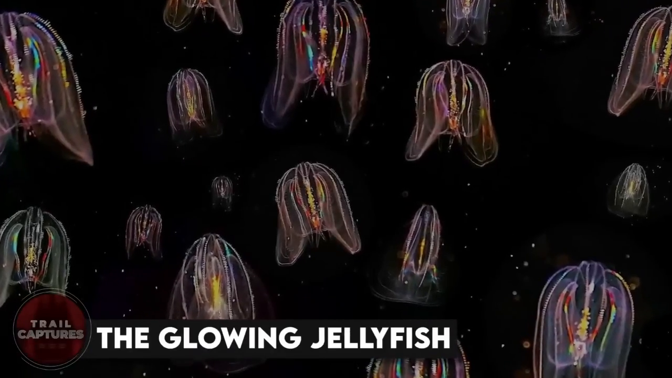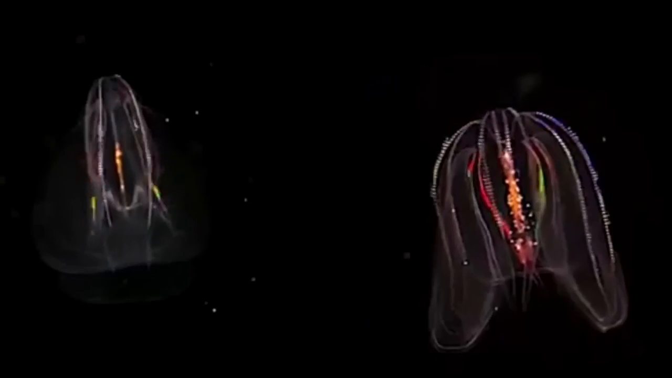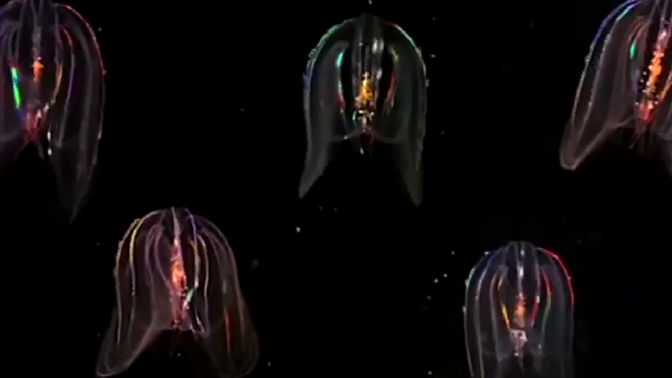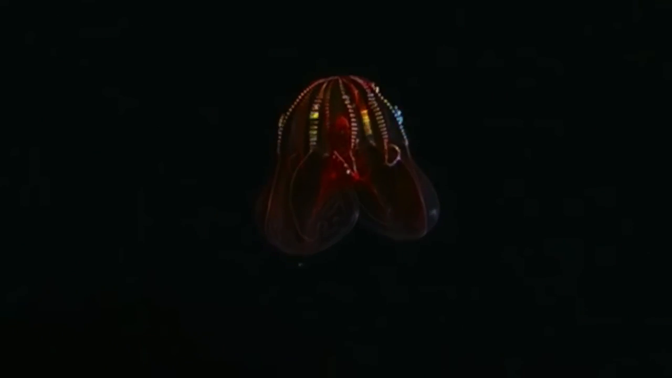The glowing jellyfish. Have you seen the latest video from the deep under the sea? It's mind-blowing. It features a species of comb jelly that appears to be glowing with multiple colored lights. The video captures a rainbow light show that's simply mesmerizing. But how is this even possible, you ask?